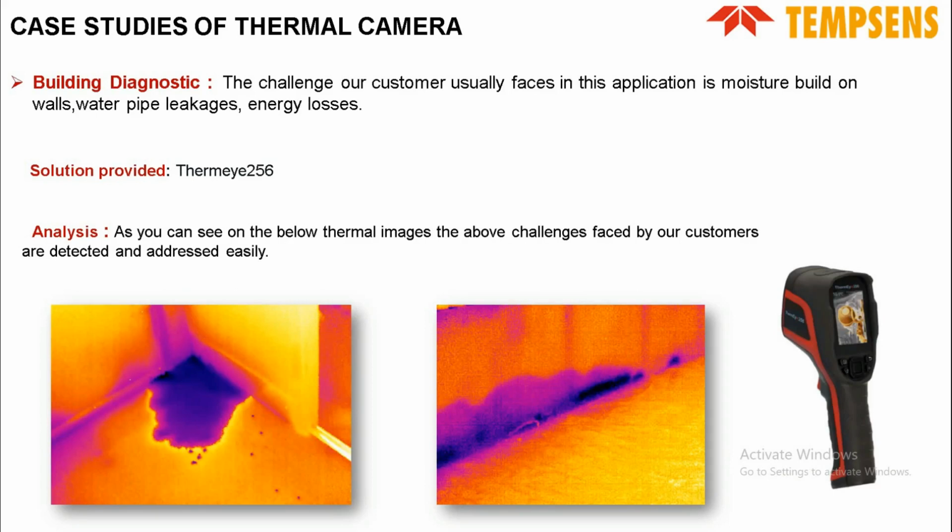Building diagnostics. The challenge our customer usually faces in this application is moisture buildup on walls, water pipe leakages, and energy losses. Solution provided: portable thermal imager Thermite 256. As you can see in the image below, the above challenges faced by our customer are detected and addressed very easily.